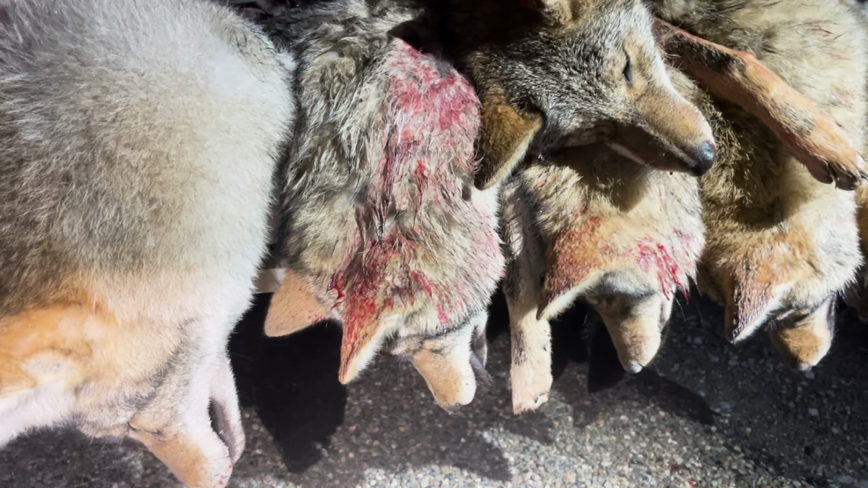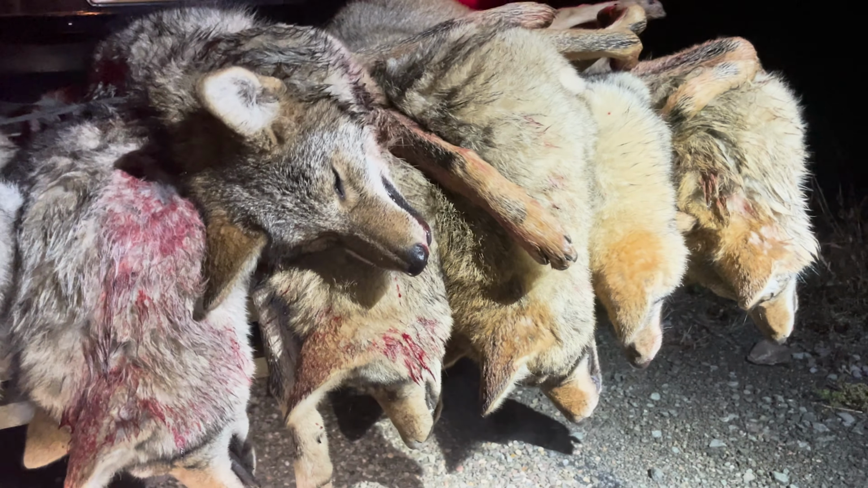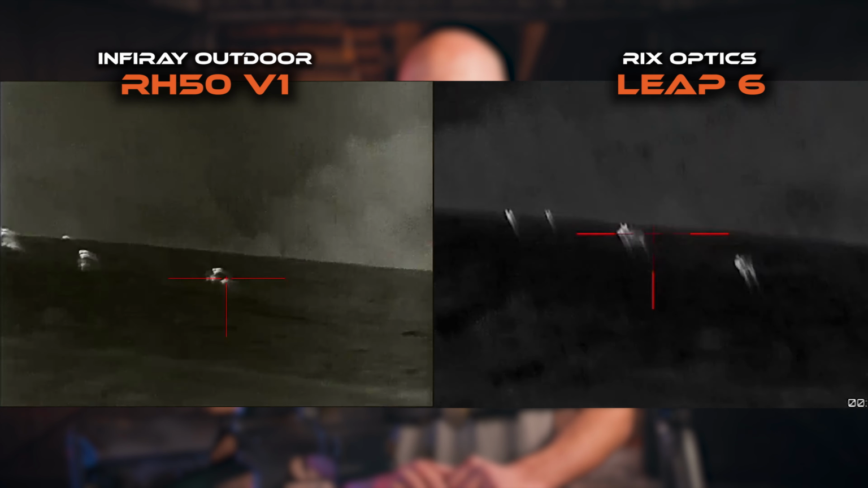Here's a clip from the same weekend where we stacked up 7 PA coyotes in about 6 hours of hunting on 2 different nights. The first night, I was out with my brother-in-law running the L6, and I was running the RH50 V1. I called in a pack of 6 coyotes, and we left with 3.